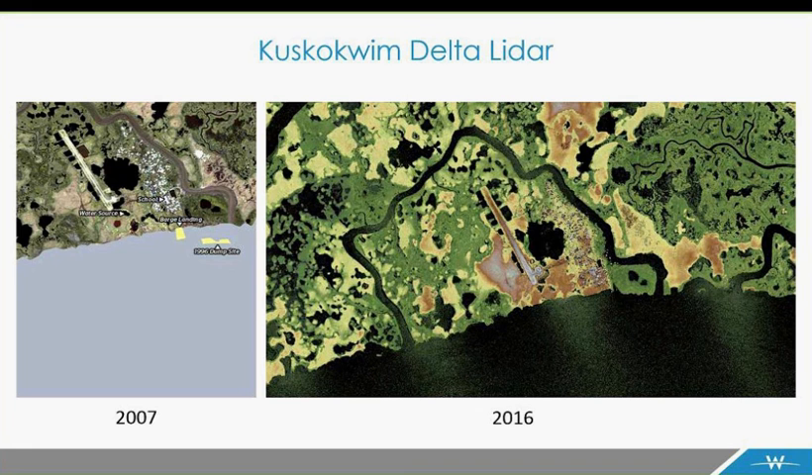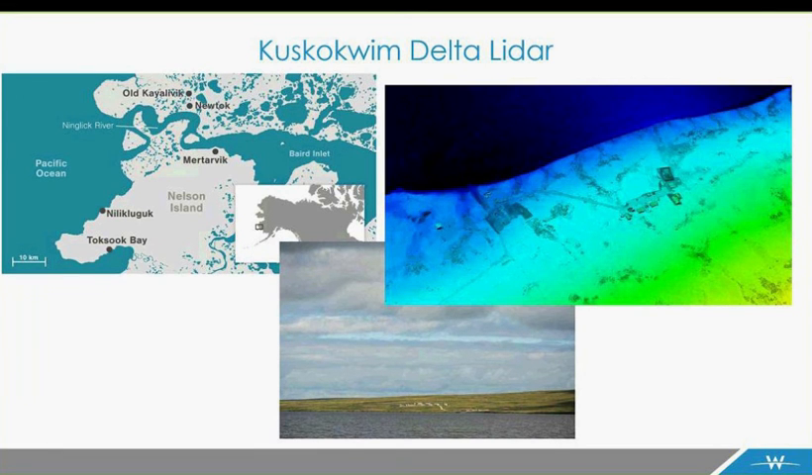So it continues to be encroached upon by the water, and at some point I believe it's expected to be underwater. So the town is in the midst of relocation to Mertarvik, which is basically southeast of Newtok. And then there's some LiDAR from the new collection, basically what they've gotten started as of a year ago.